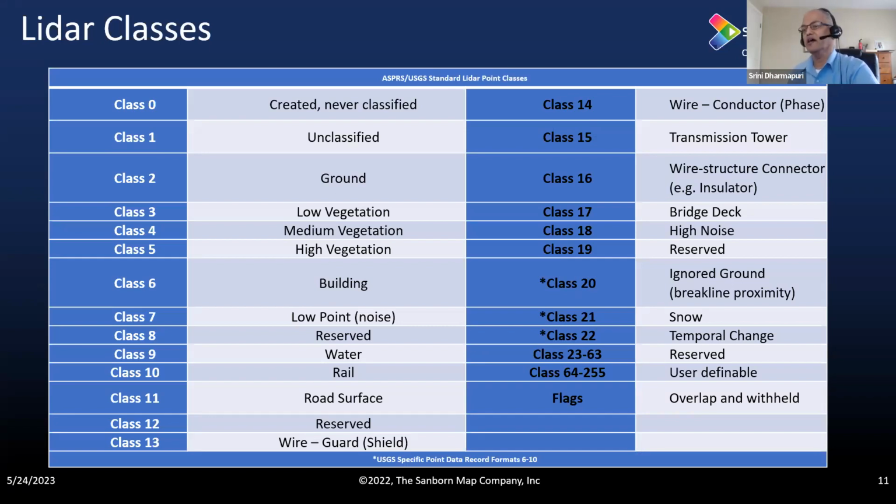What we are seeing in this slide is primarily the LAS file format, which is the industry standard LAS format. As I said earlier, class 1 and class 2 are the only 2 classes that primarily we classify at this time based on the USGS specs. What I'm trying to cover in the next few slides is primarily focus more on the other classes, primarily the low vegetation, medium vegetation, high vegetation, building. That is one set of classes. On the other side, starting from class 13, which is wire conductor, transmission tower, and class 16.